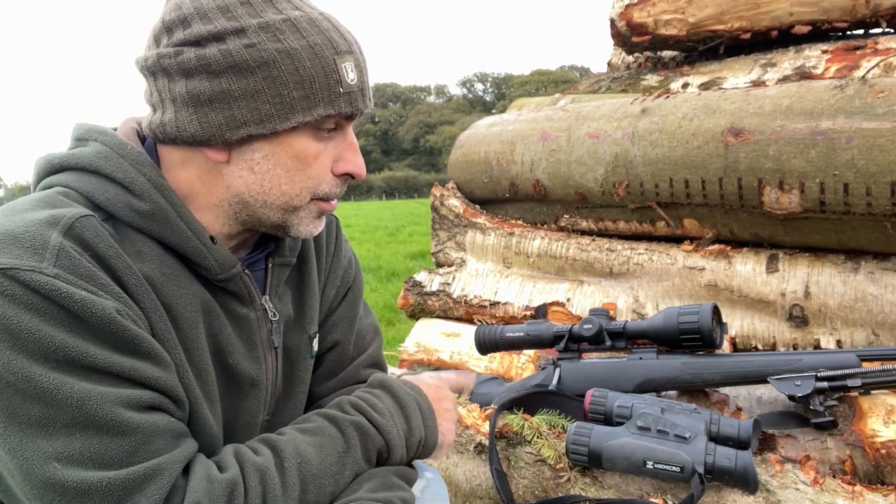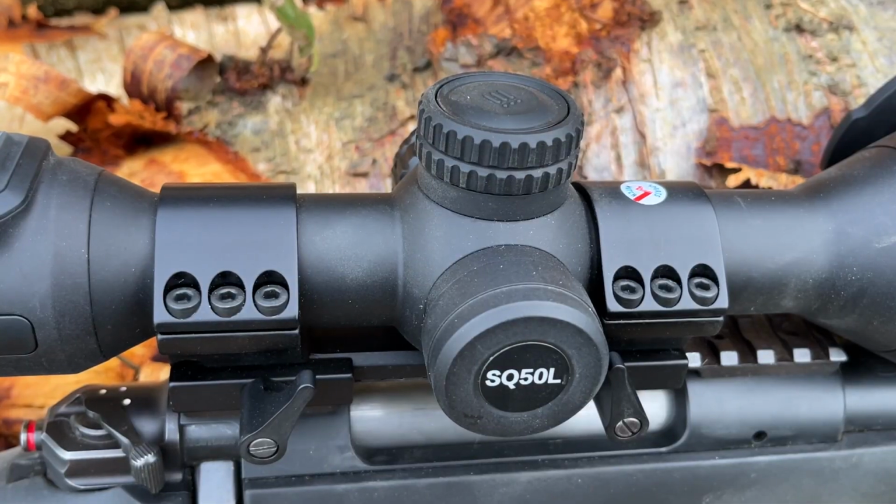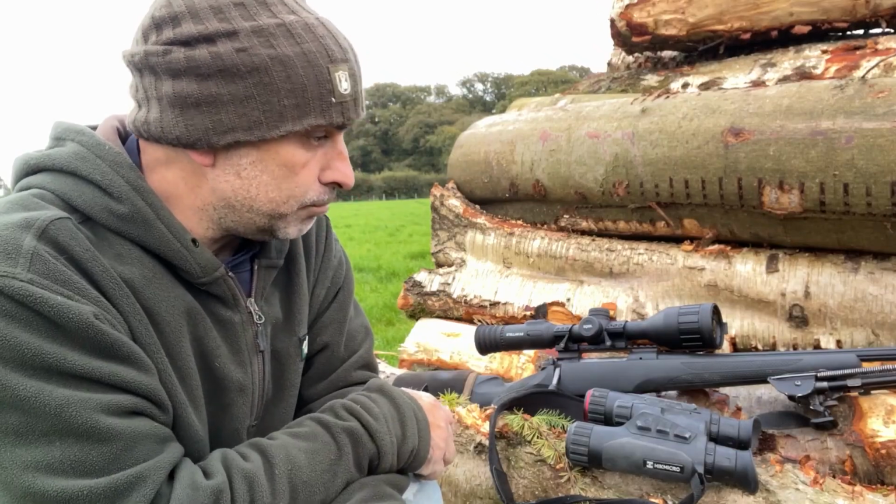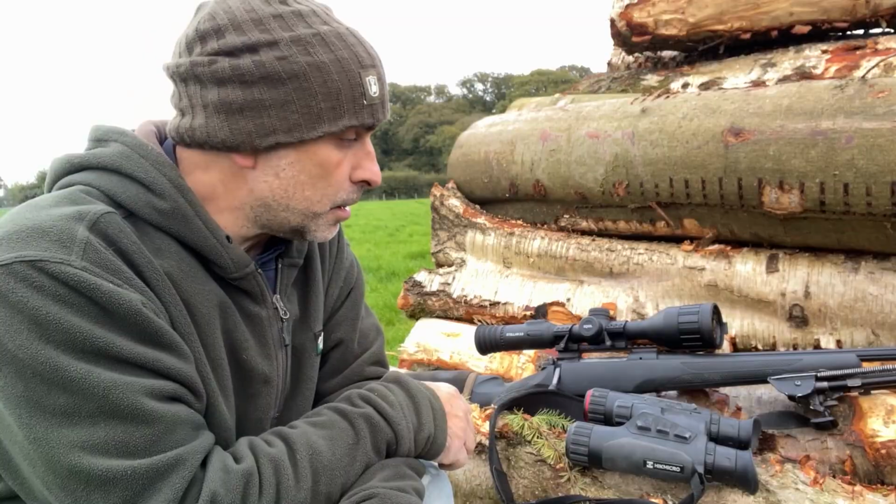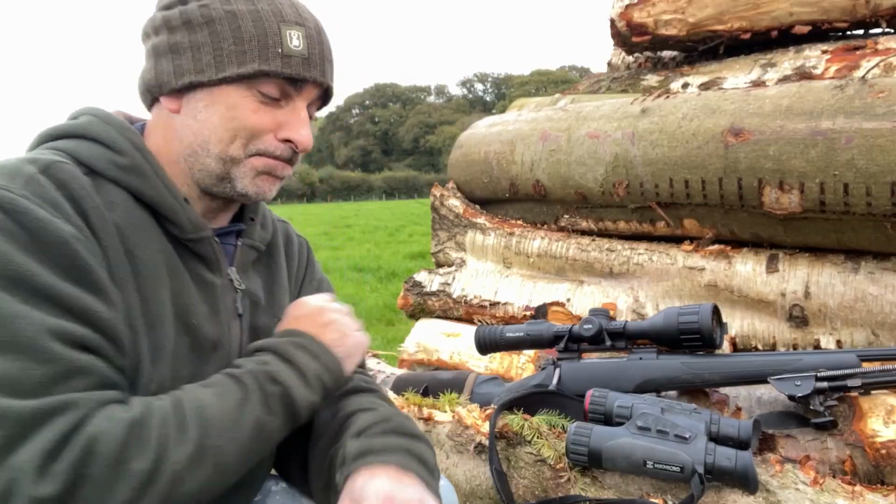I've just zeroed it on the .243 there, got the Mauser M12 sports match mounts on it, and yeah, I've just zeroed it, got it spot on. So hopefully we can wallop a few foxes with it this evening.